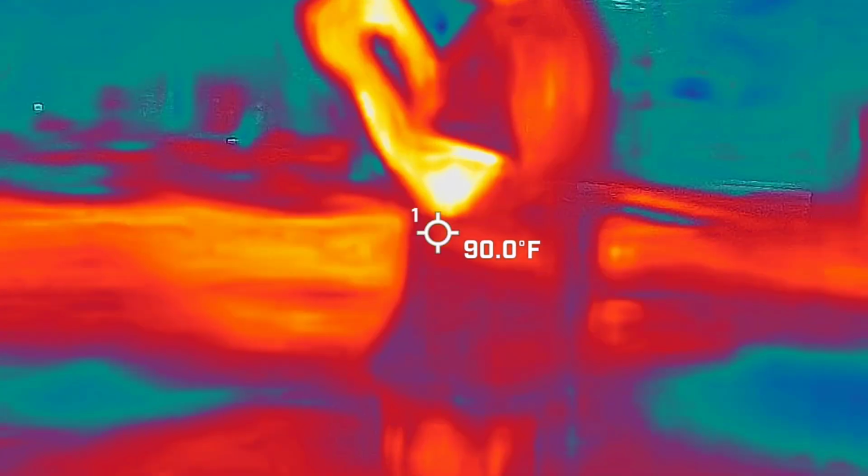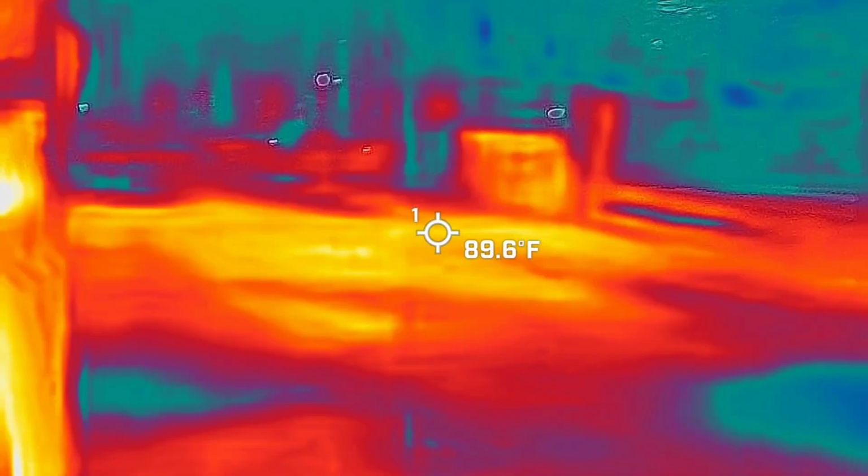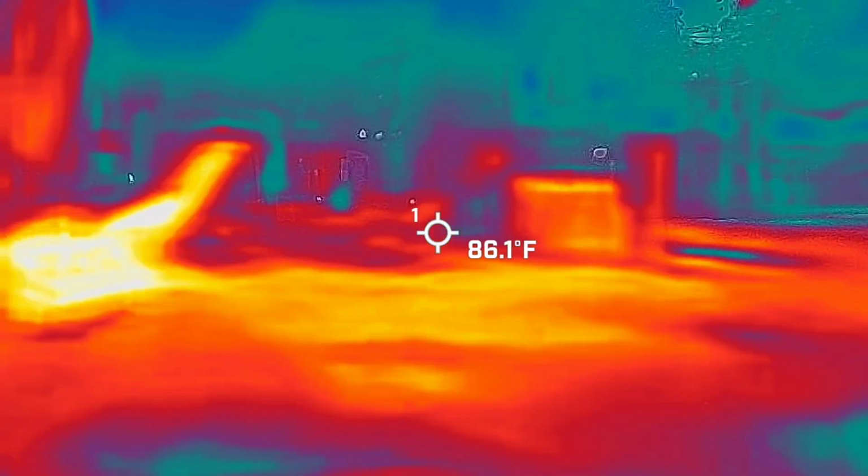But yeah, just keep it on because, again, you're in a perfect spot. Just hold it nice and steady like that. Keep people in view so that if there's a cold spot, we actually find it.